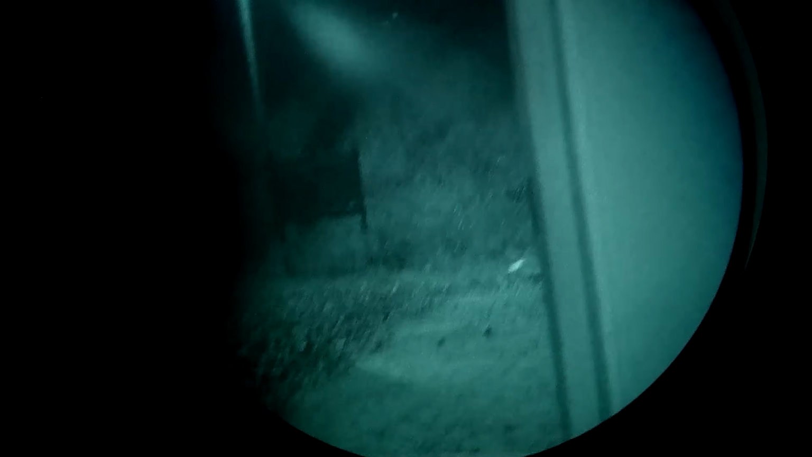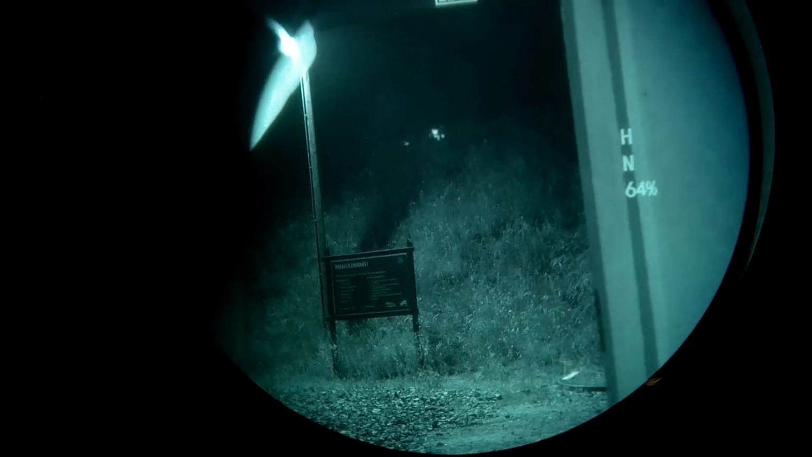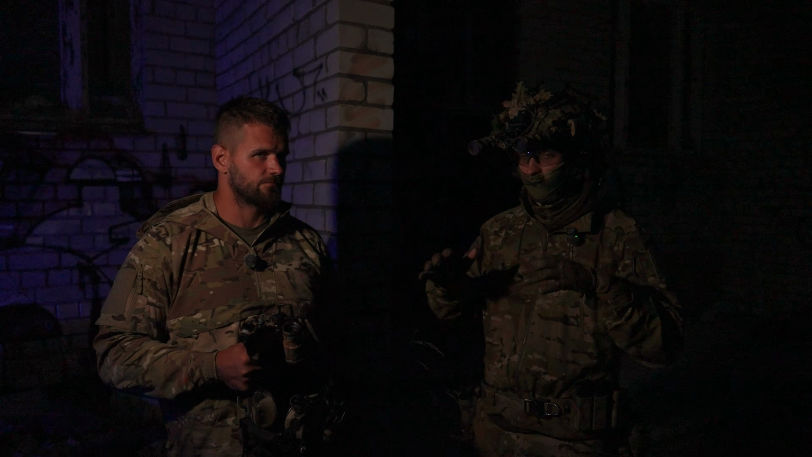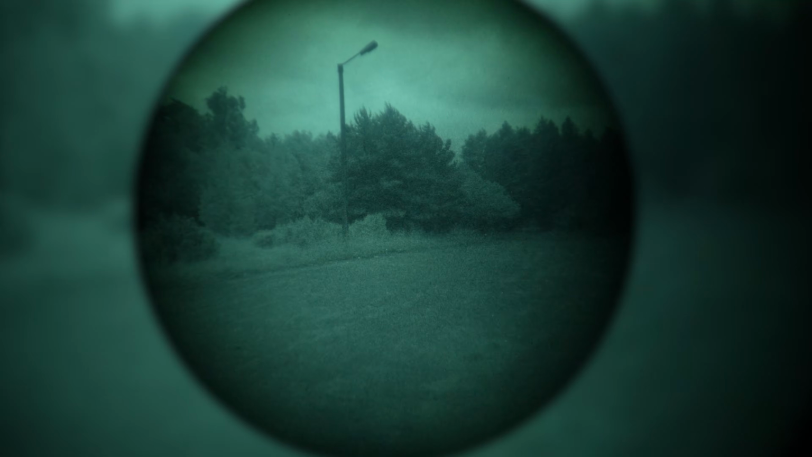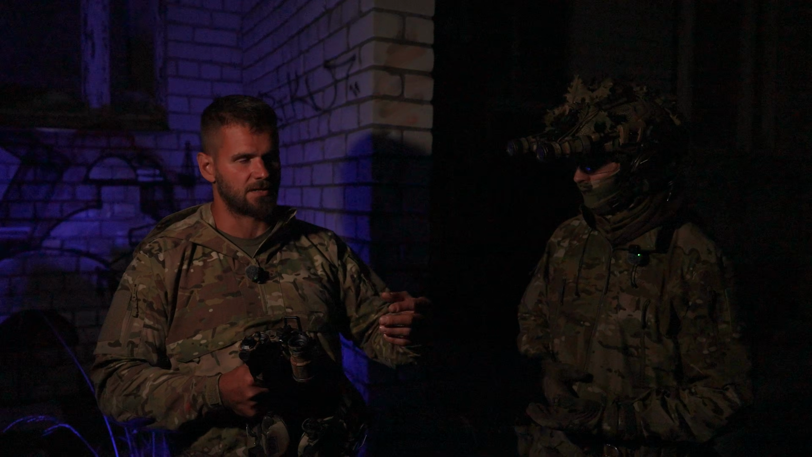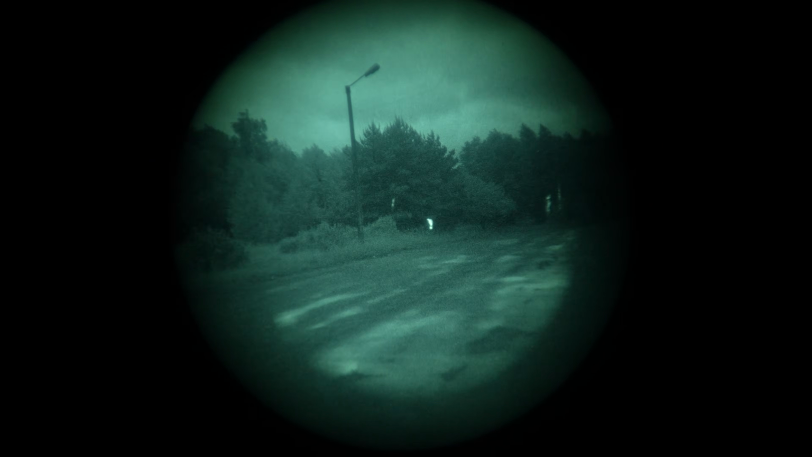And it's not only indoors. Walking around outdoors during the night, same thing. There's dark spots that you just can't see into with your night vision. Big coniferous trees like pines and spruce trees have these really dark spots underneath that night vision can't really detect what's under there. But a small thermal device like this will highlight anything that's hiding there.